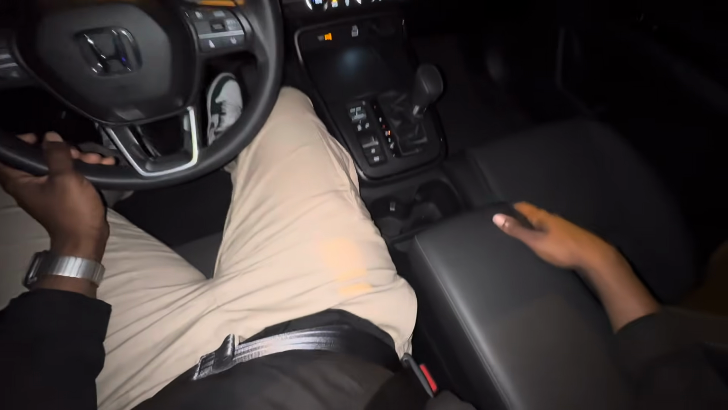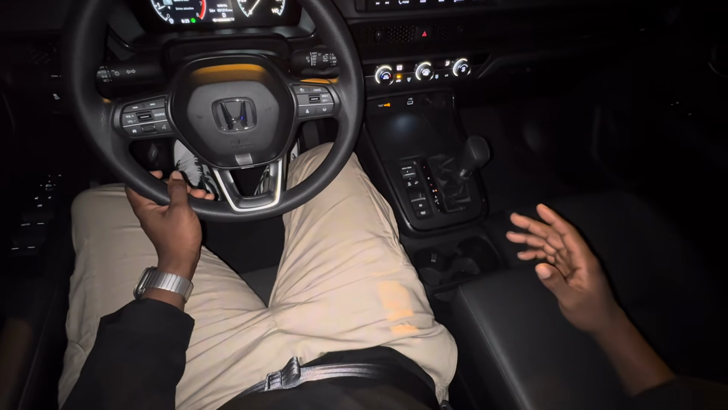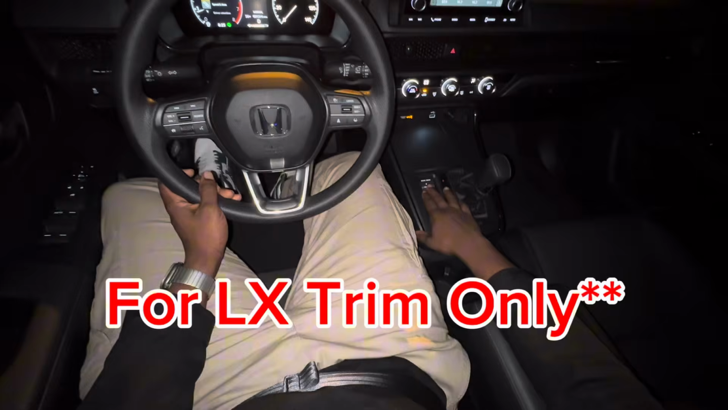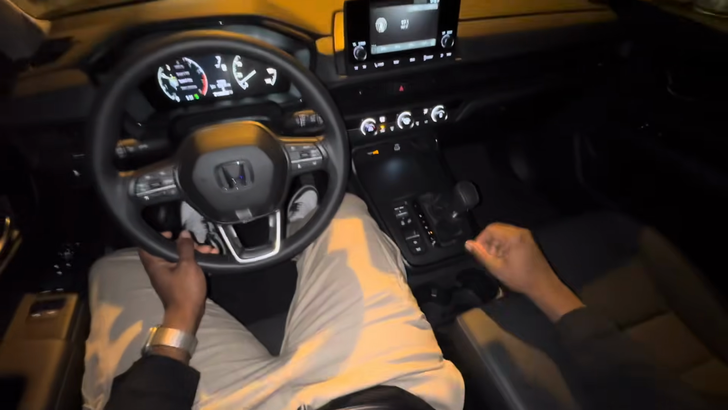Now I want to drive a little bit more spirited, guys. Like I mentioned before, if you guys watched the review of the car, there is no sport mode in the actual drive mode that you can switch electronically. You actually have to put the car in S, which is sport mode.